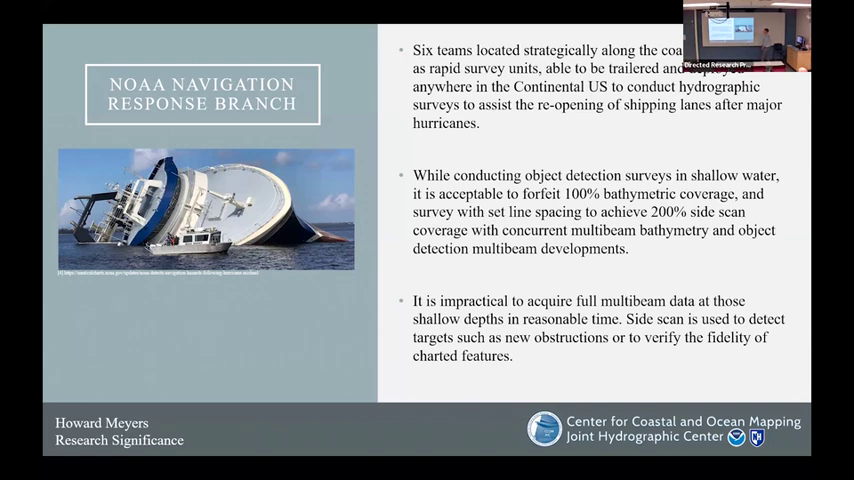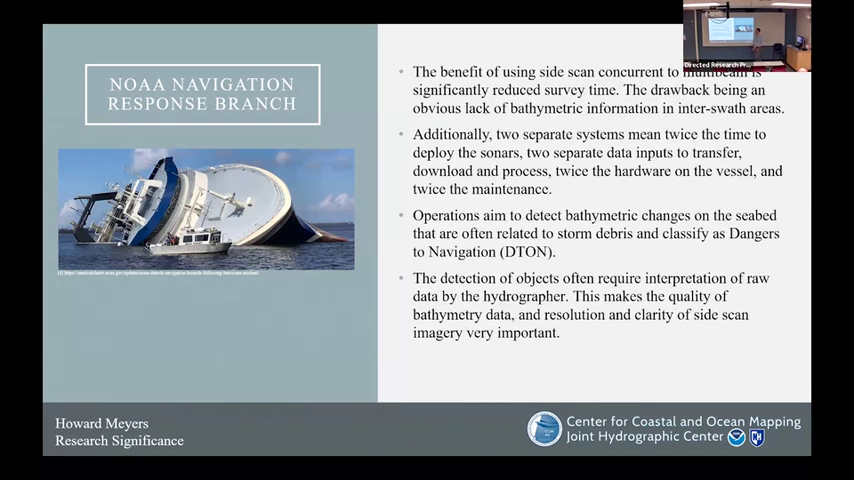While conducting object detection surveys in shallow water, it's often acceptable to forfeit 100% bathymetric coverage and survey with set line spacing to achieve 200% side scan coverage with concurrent multi-beam data in between. We operate a number of these ships here, the smaller ones in the front, not the giant one in the background that's on its side. The benefit of using side scan with concurrent multi-beam is obviously reduced survey time, the drawback being a lack of bathymetric information in those inter-swath areas.